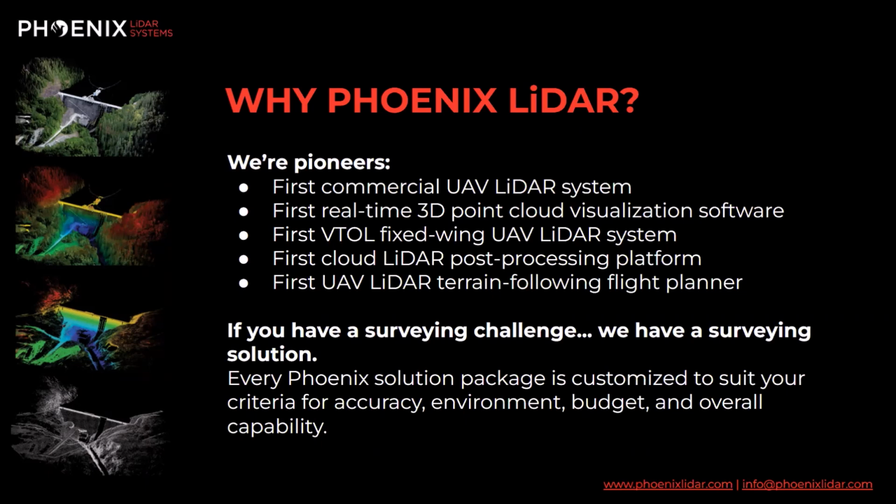Being the first, we also had to create the first UAV LiDAR terrain following flight planner, so that you can maintain a consistent altitude above ground level to ensure proper scan pattern, data overlap, and side lap. We were also the first to create a cloud-based LiDAR post-processing platform.